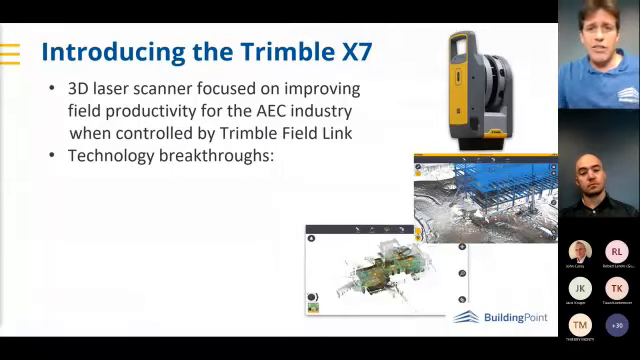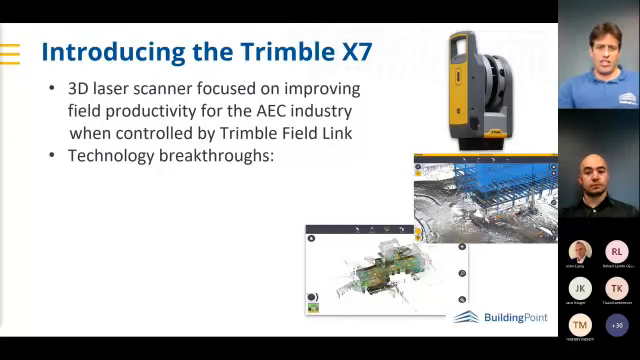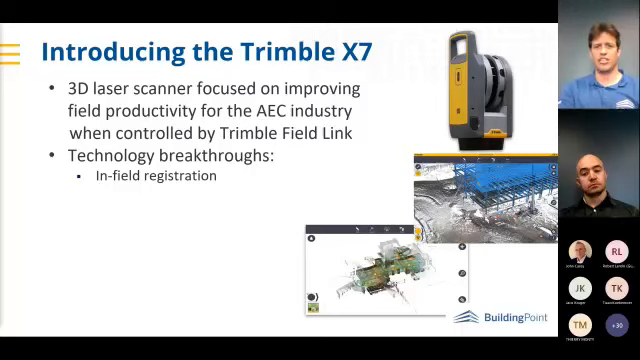So my preferred scanner of choice for scan to BIM applications is the Trimble X7. The scanner is focused on improving field productivity for the whole AEC industry when controlled with the Trimble field software. Some of the technology breakthroughs in it are things like in-field registration, that's full registration and refinement, not just a pre-register.